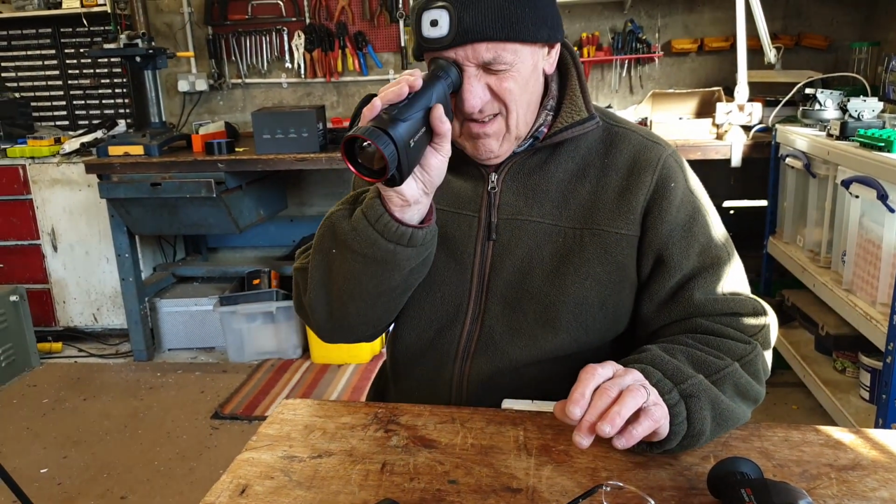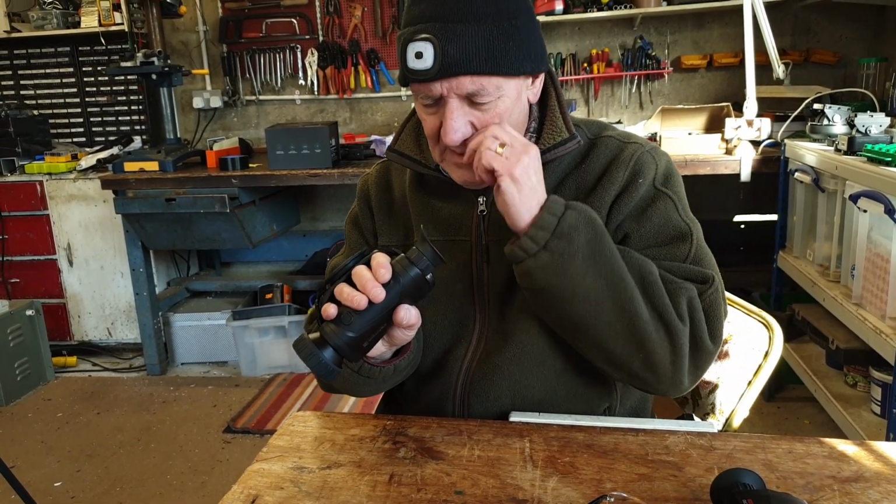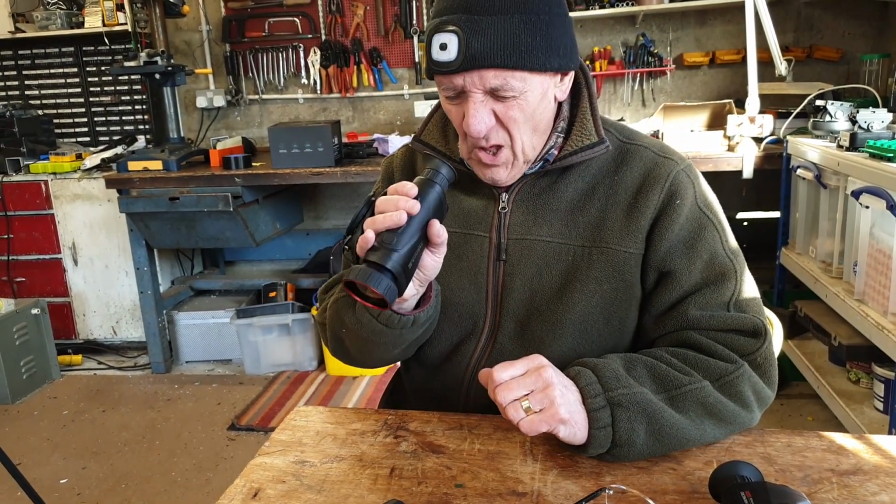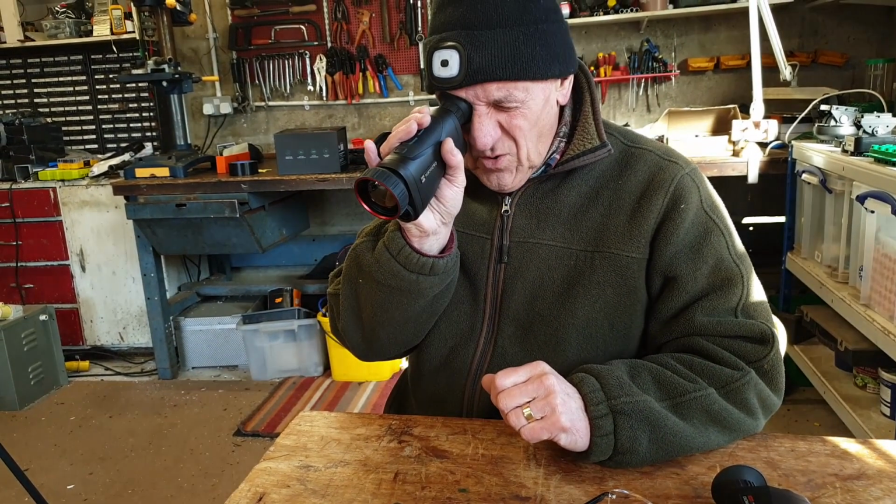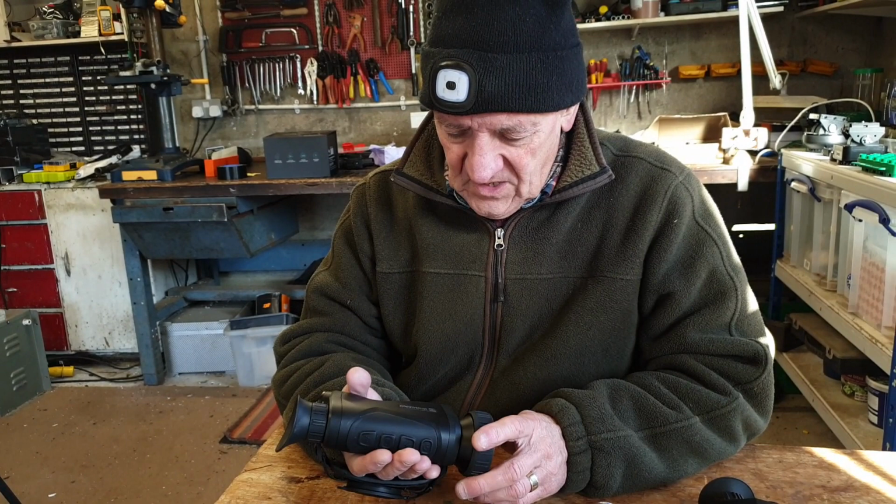I have to say that when I actually hold it up to my eye, I don't find the rubber eye cup very comfortable. It could be made to be quite a bit softer. I found it a little bit hard, and I was having problems getting comfortable behind the eyepiece. But that's maybe just me.